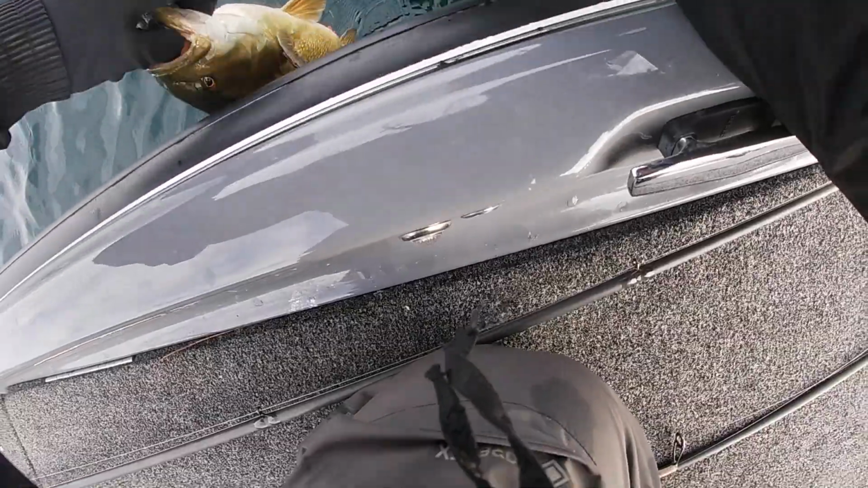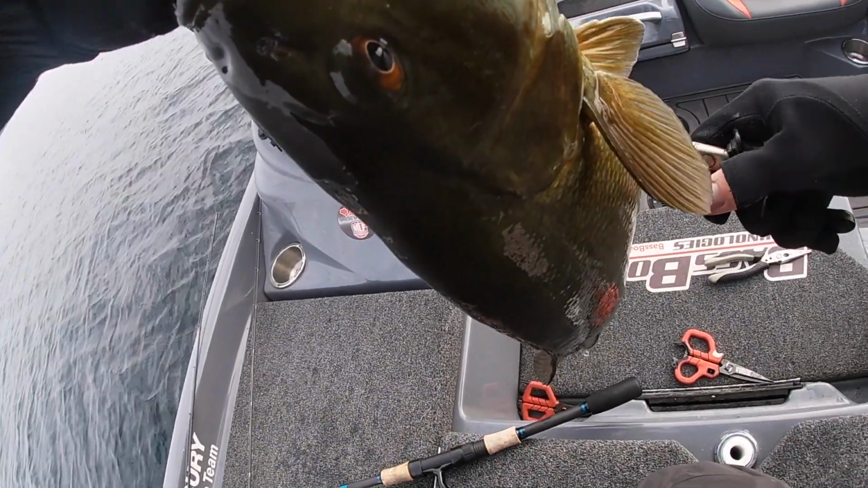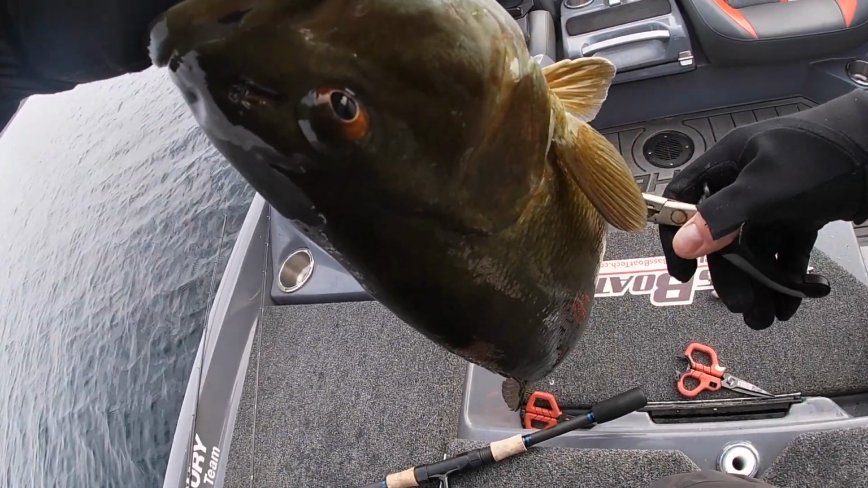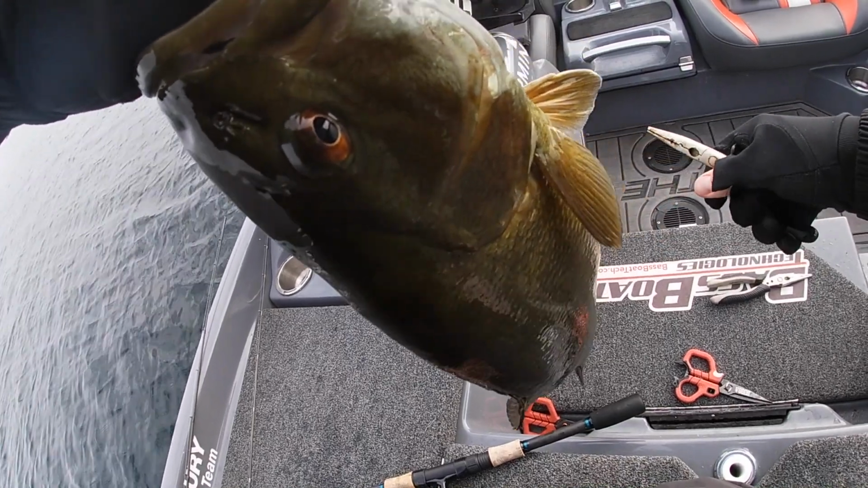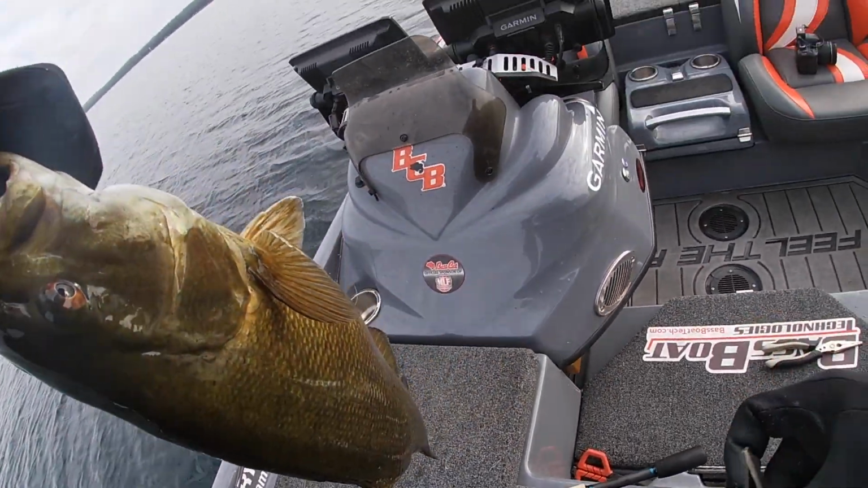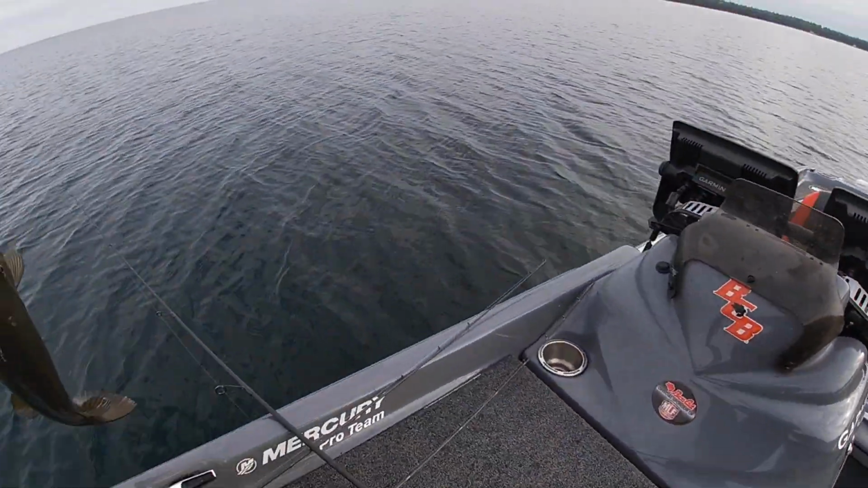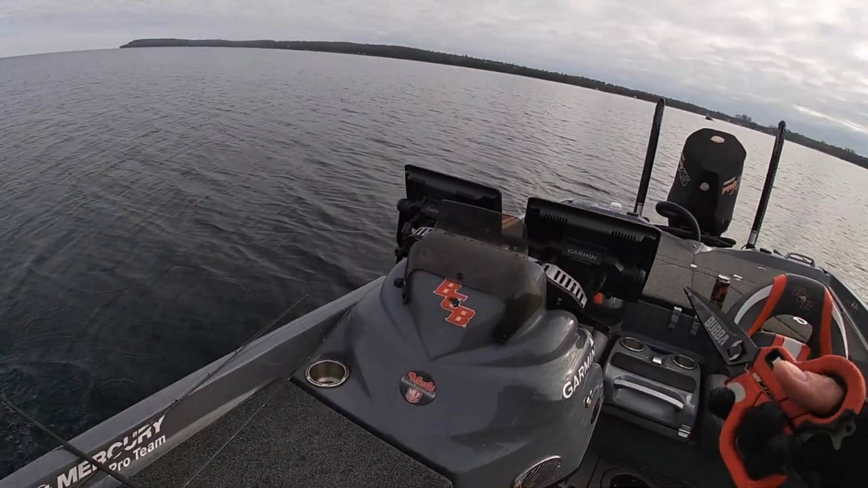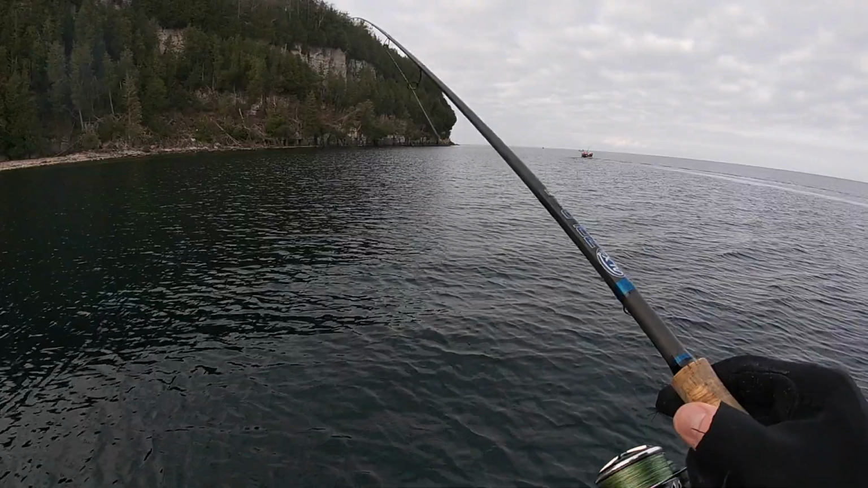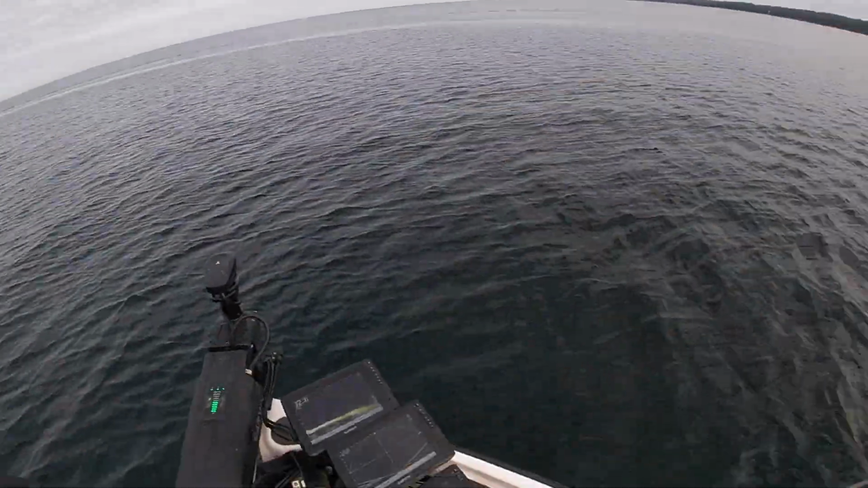Never grab your line. Ooh. Oh man. Poor fish. I don't want to harm him. He's got a piece of fishing line sticking out of his butt. Okay. We're gonna go fish the other spot before it gets throttled. Let's just go see what we can catch over there.